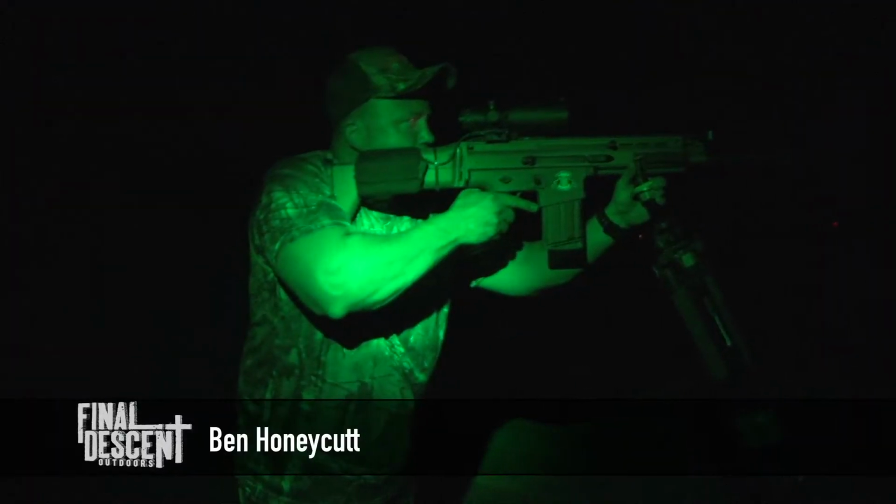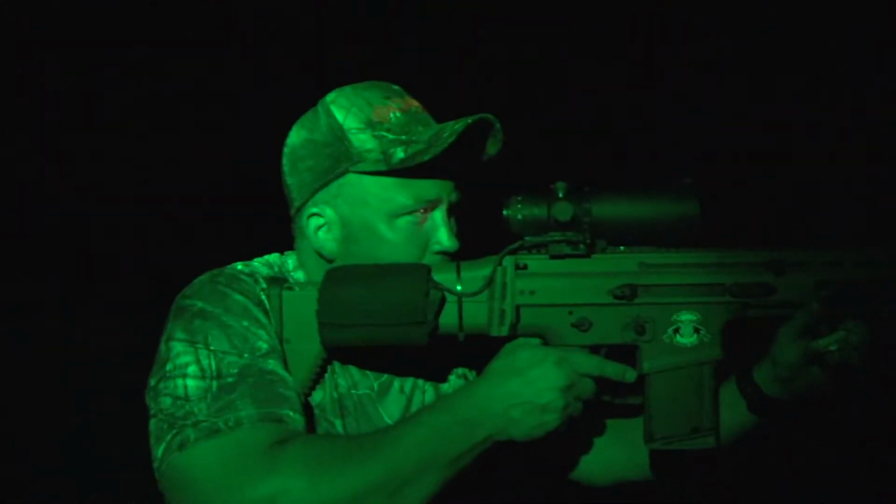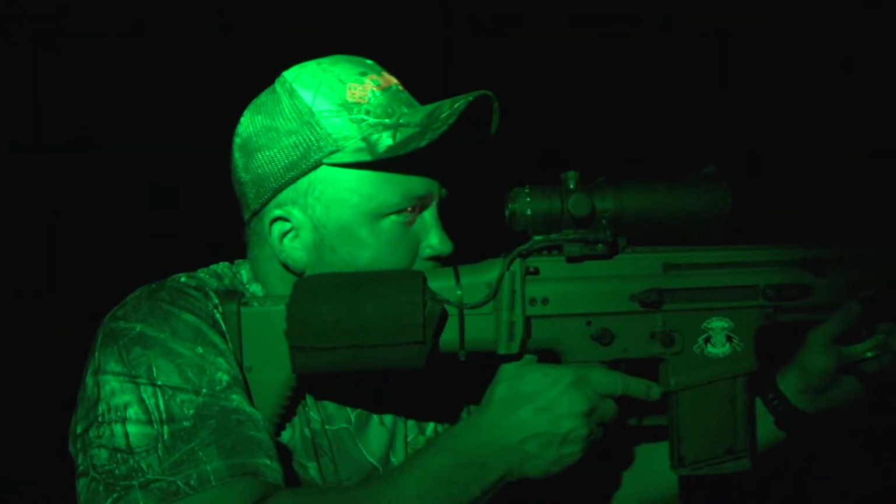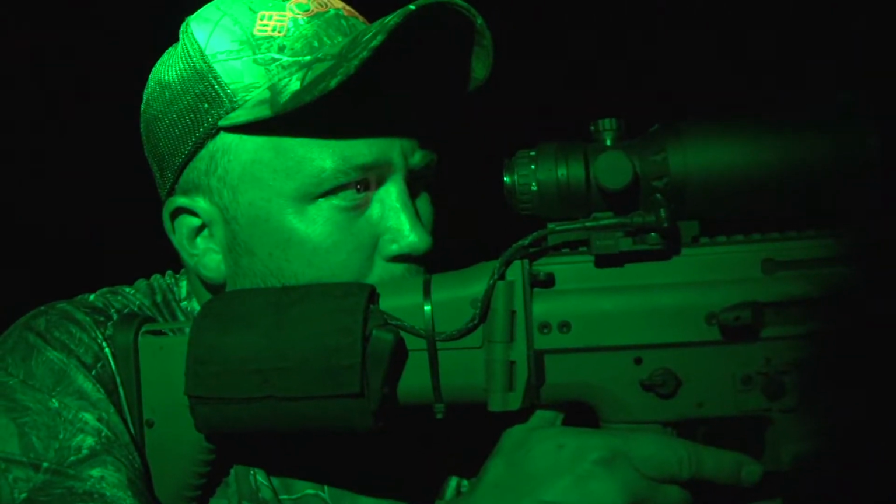So we got 3 hogs, looks like, down in this bottom. We're fixing to get loaded up, drive down, we'll get the wind, stalk up on them 50, 60, 70 yards, something like that. Try to lay them down. Looks like there's 3, so hopefully 1 for each shooter.